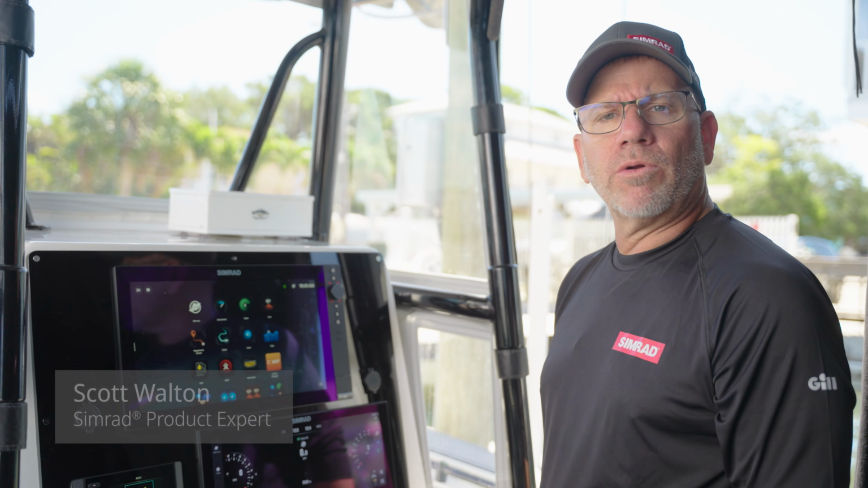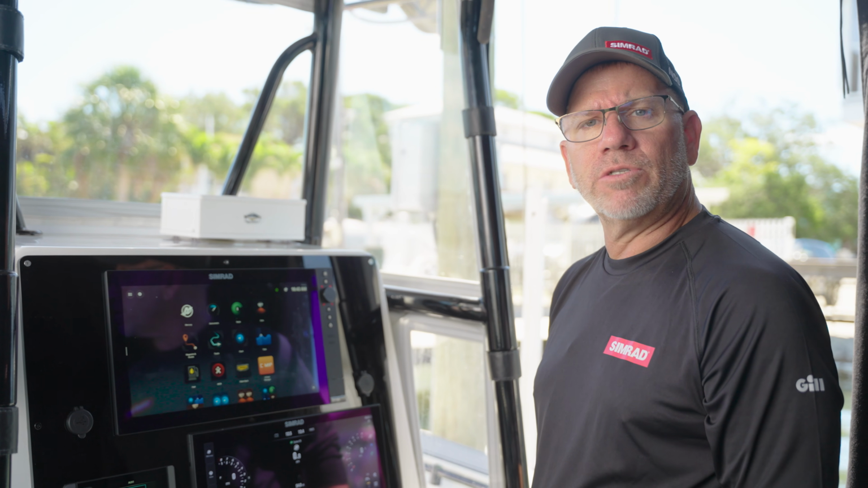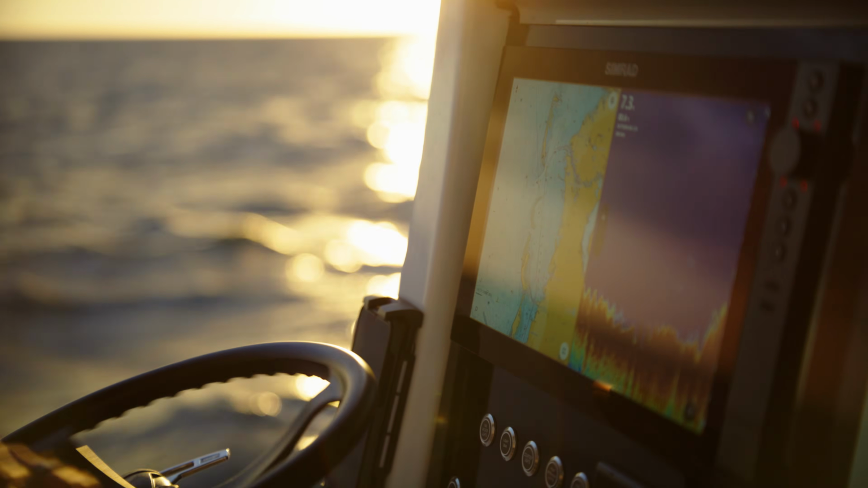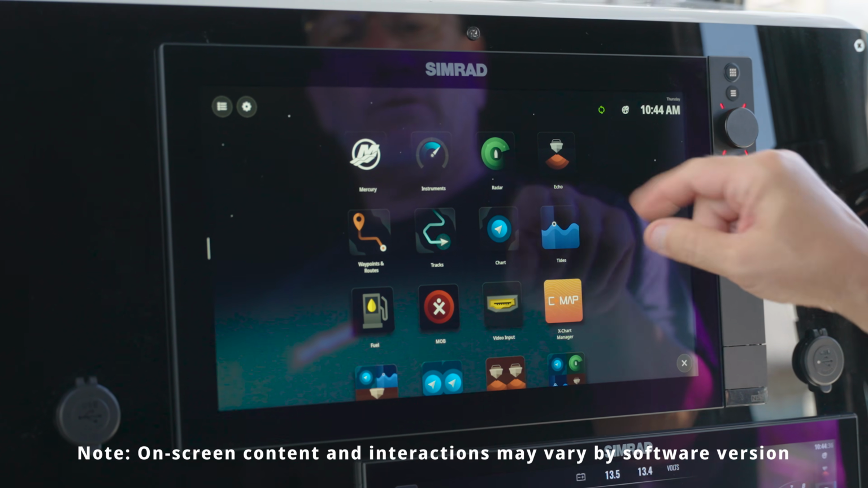In this video, we're going to do a Sonar deep dive on some of the advanced features as well as some of the basic functions on the new Simrad operating system. So again, we're at our full application page here, menu.